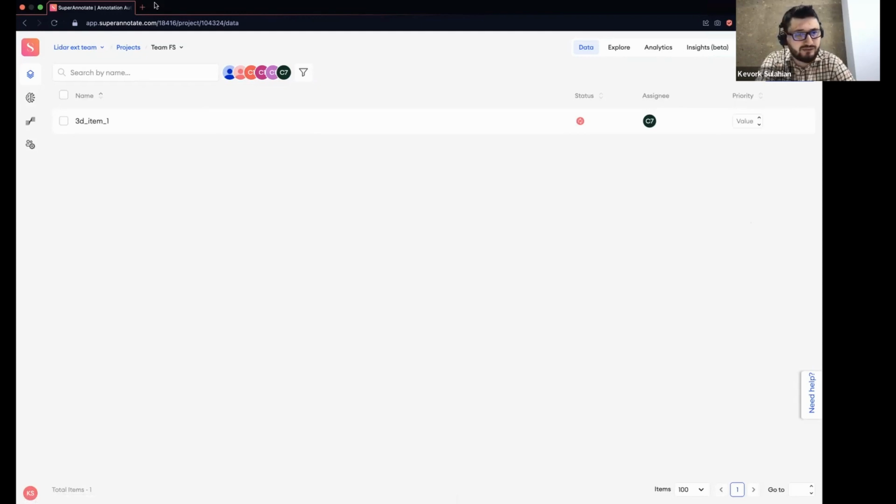Besides the annotation tool itself, which I will show in a minute, we also have other functionalities, which I can briefly explain. Explore, analytics, and insights are there to provide you extra information about the projects that you're doing, help you query the data set, and identify certain use cases, the time that it takes to annotate, or maybe if you find your model is underperforming in specific use cases, visually see why.